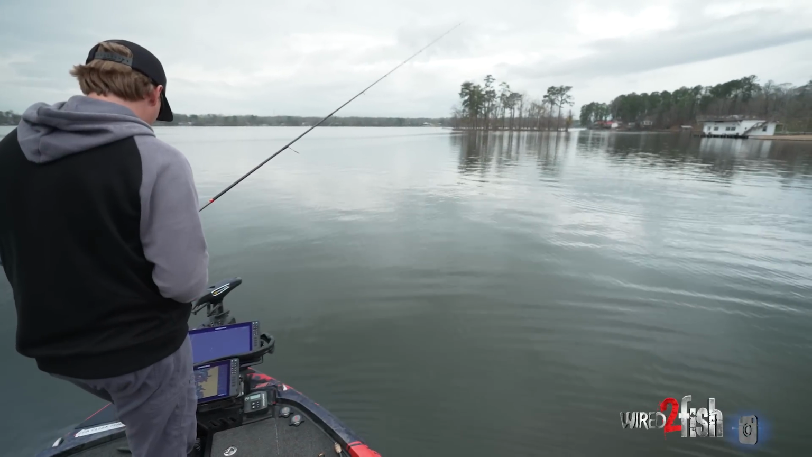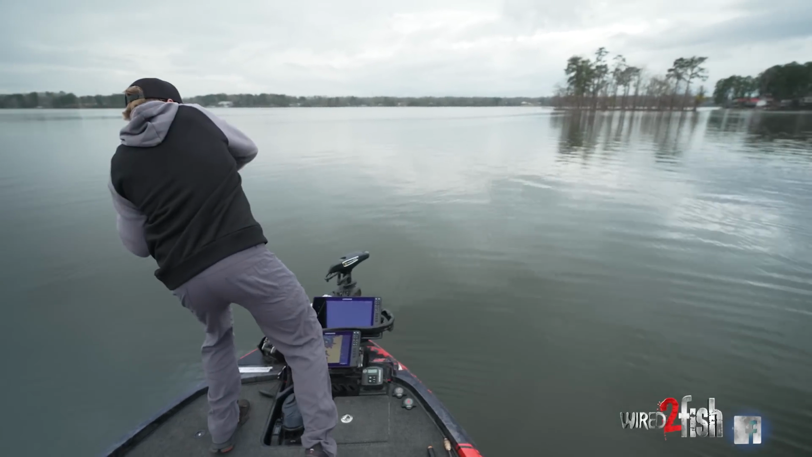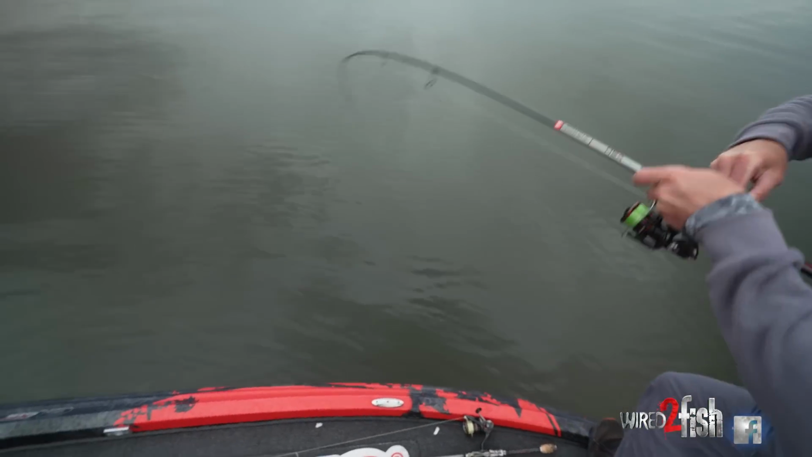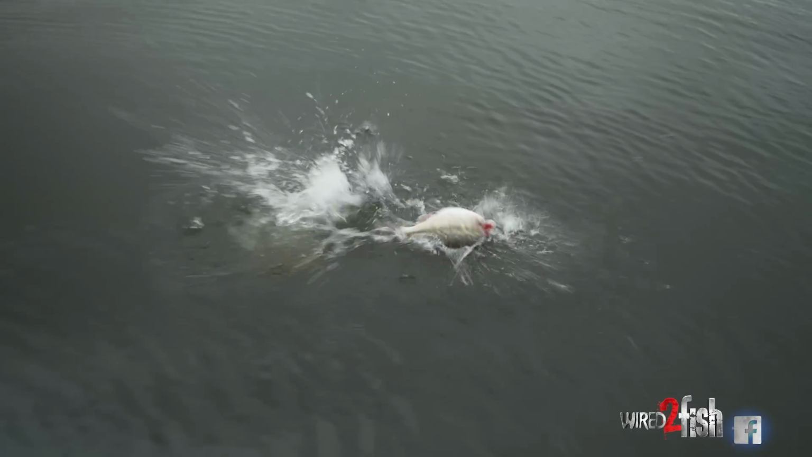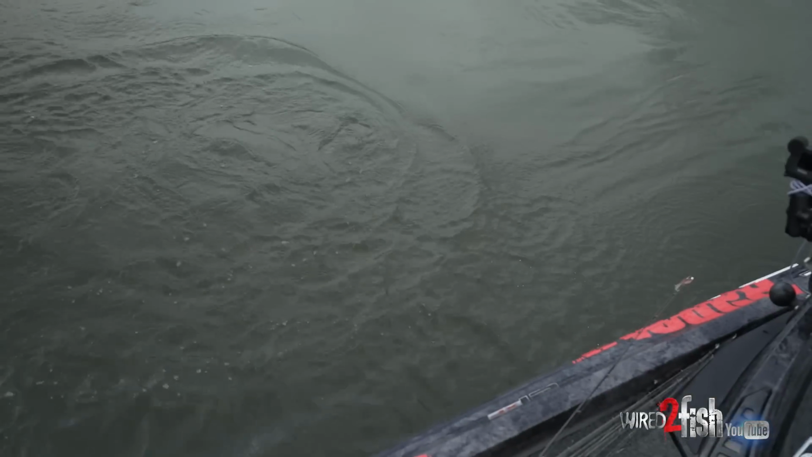Oh, it's like a big one. That is a big one. Oh my gosh, she's digging at the boat. That is better right there, boys. That is way better right there, baby. Oh my gosh. Come here, baby. Oh God.